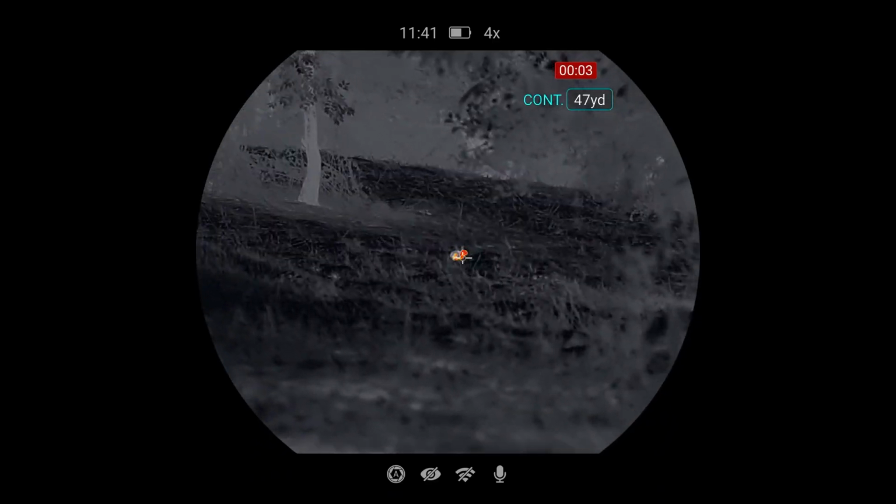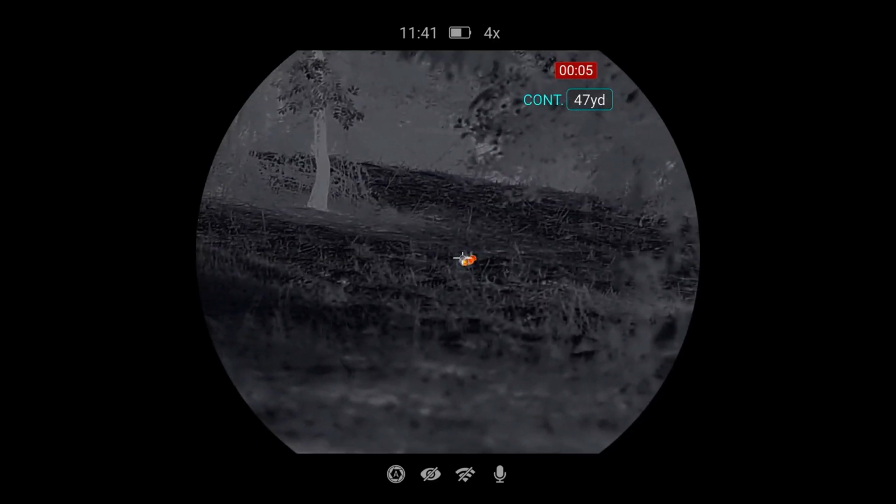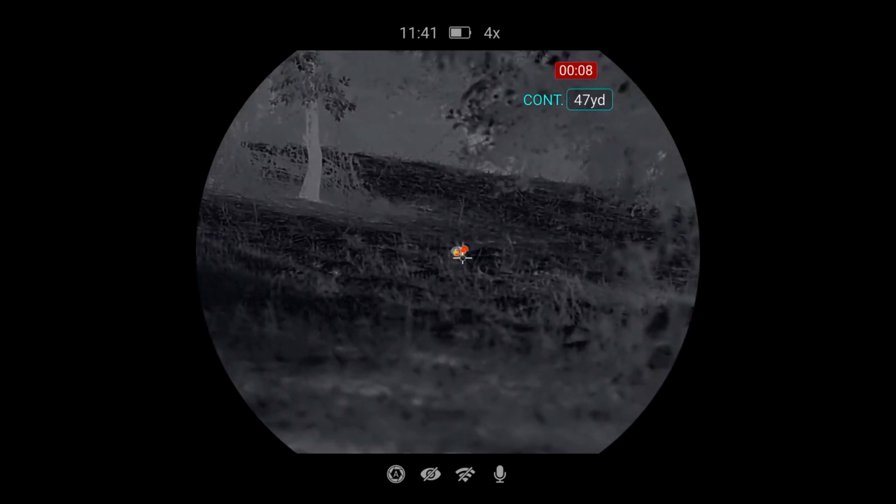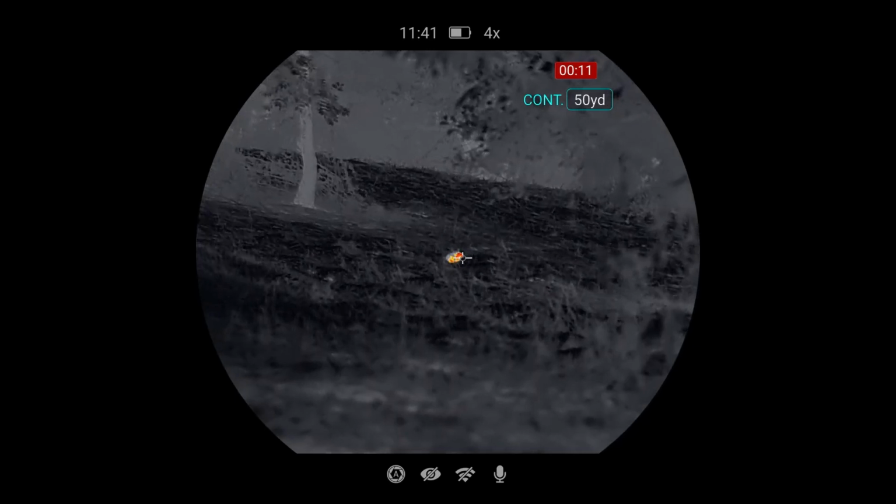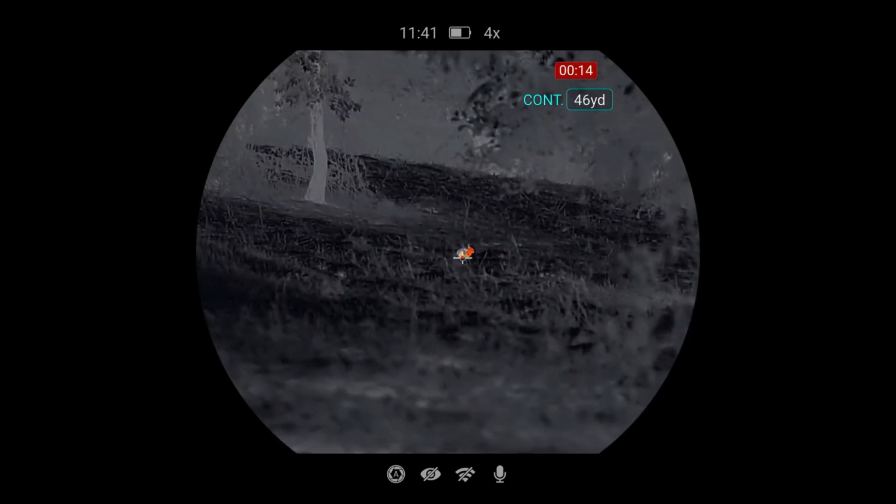I've just walked over the top of the bank from where I just killed the last one, and this other one's presenting itself. So I'm going to set up on the trigger sticks and hopefully put this one in the bag.